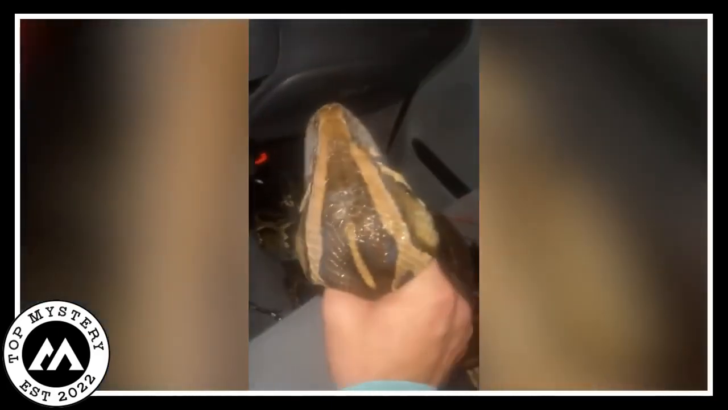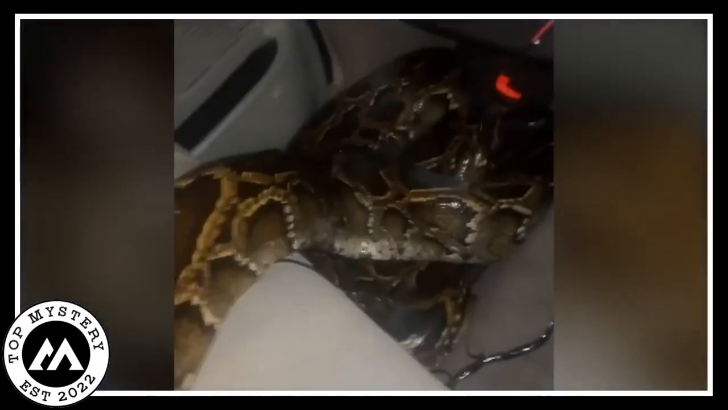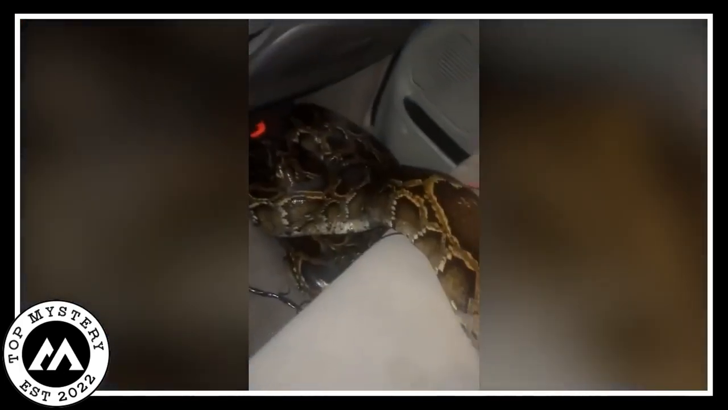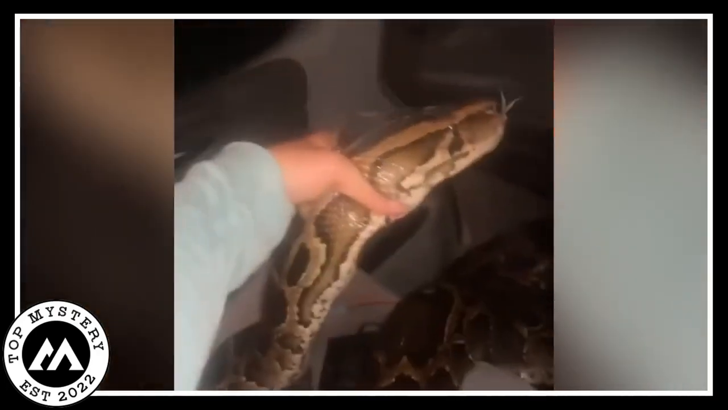The scary part? There's a brave, or maybe a bit too brave, boy holding this colossal snake like it's a pet hamster. I mean, seriously, who holds a giant python in their hands? That's like a recipe for a heart-pounding moment right there. Just watching it makes your spine tingle. It's one of those "what on earth is happening" kind of scenes.